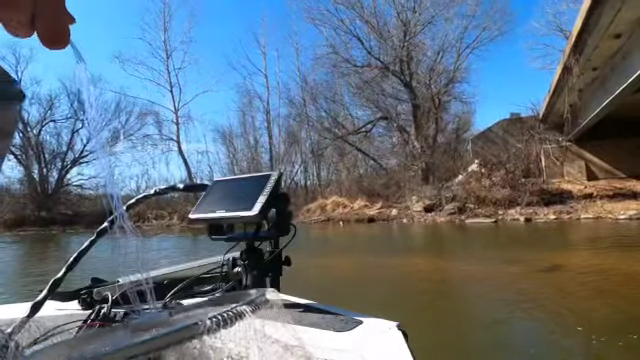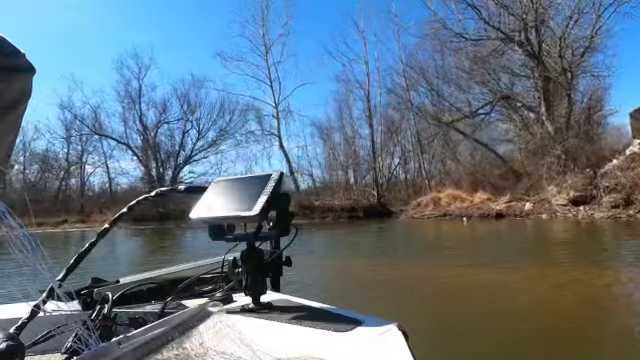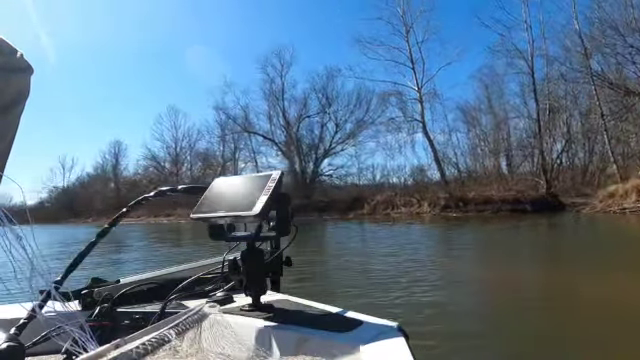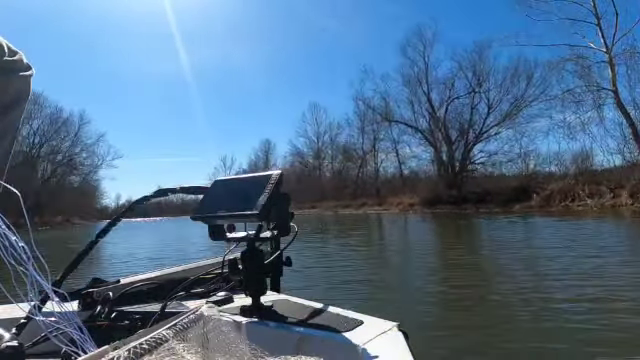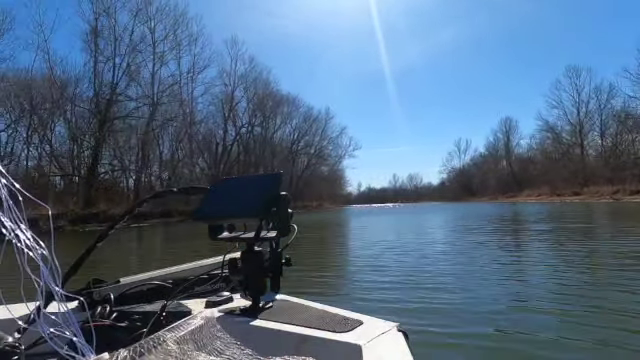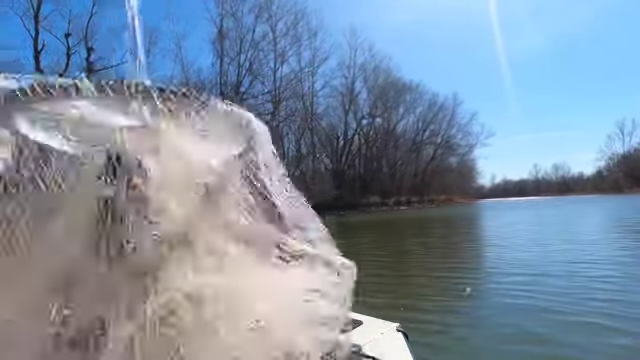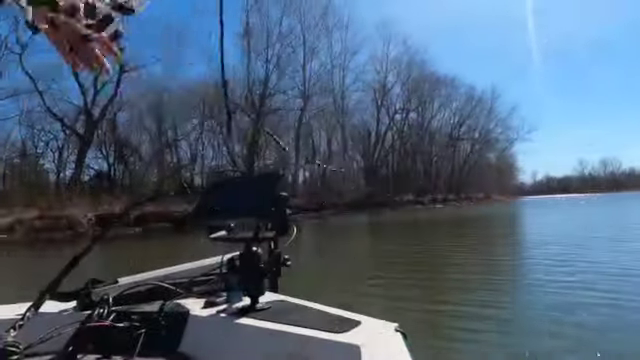Alright. Oh, I was wrong. My thing is facing the opposite direction. It ain't facing that way. Now let's turn around and see if we can find some more of those shad. There's a school or something. There's a school right there. Right there in front of me.